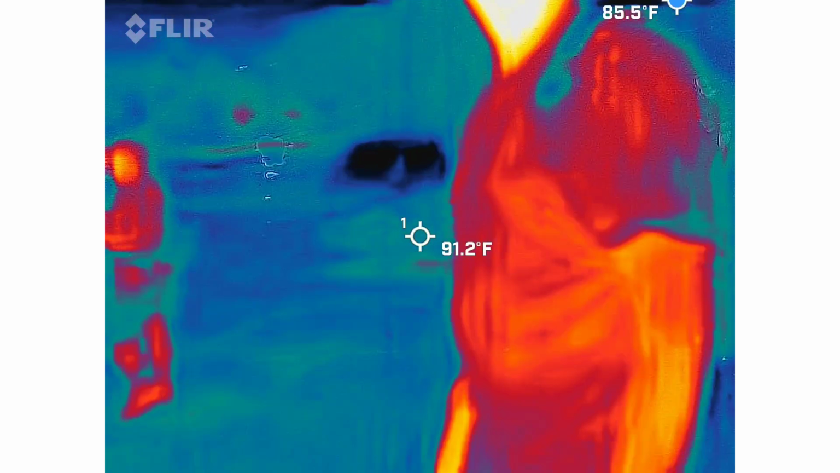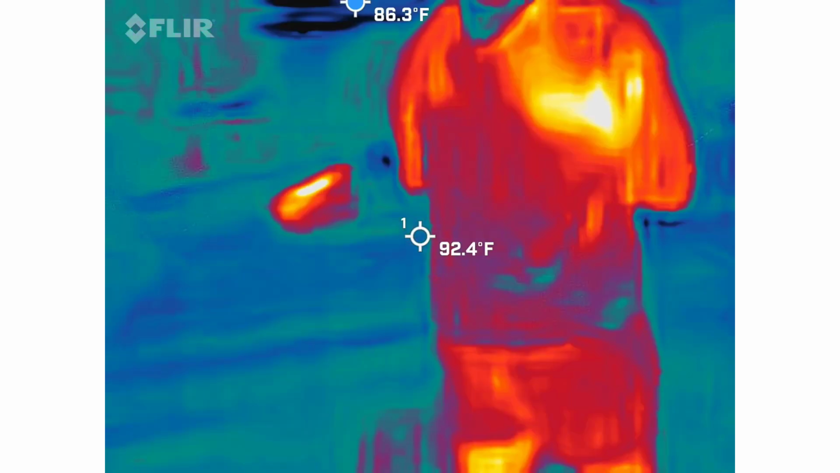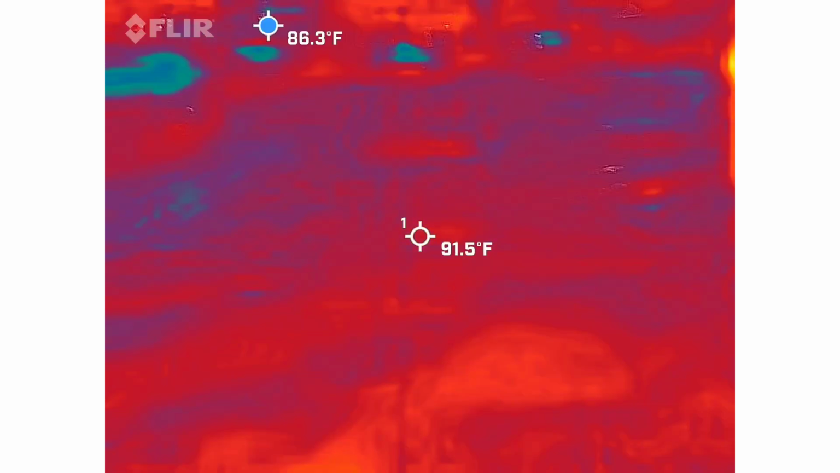Do you just want me to walk around? Wander around real slow. Slower movements. Do I hit the button on this? Yeah, you want to unmute it. So right next to that side button.